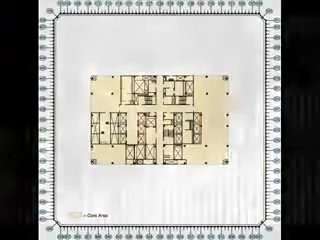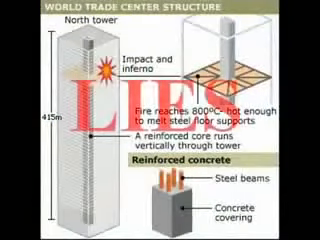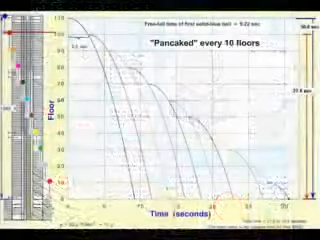I find it even more highly unlikely that any structural failure occurred at all, especially on the side of the building that wasn't damaged by the plane impact. NIST never explains the column failure on the northwest side of the South Tower. They use a computer model to show how the collapse could have initiated on the southeast corner, and then say that the rest of the building just collapsed from some kind of domino effect, a pancake theory.